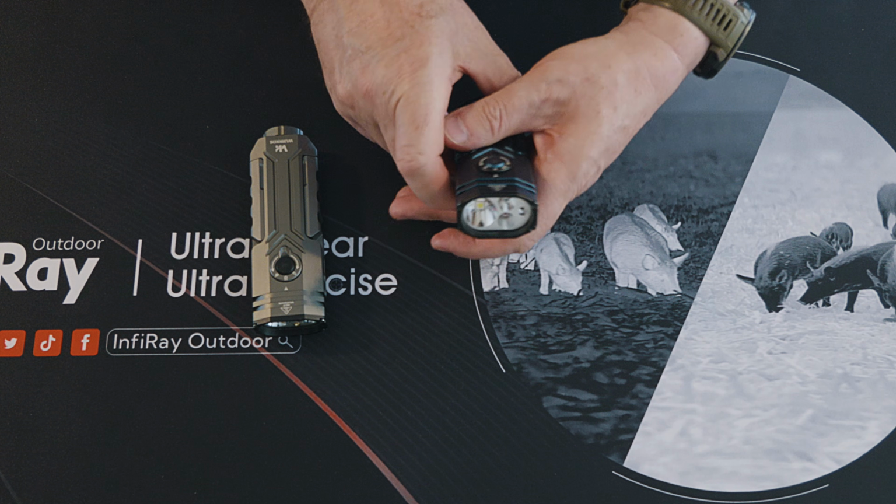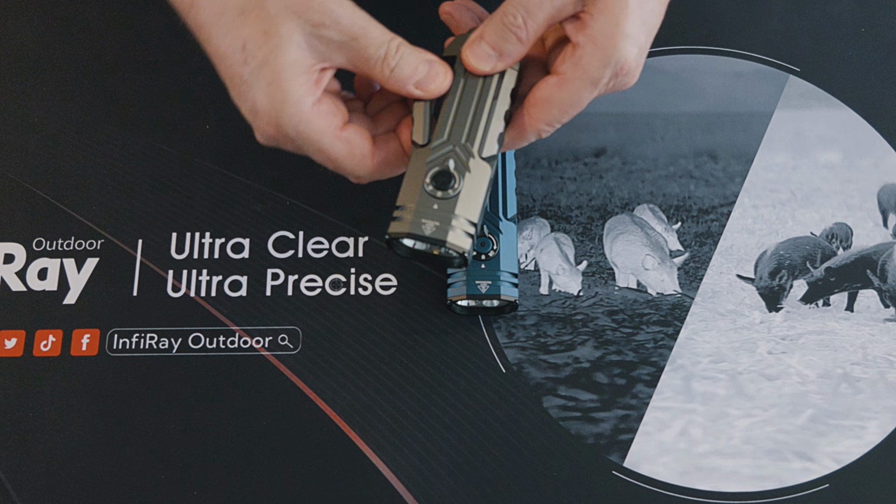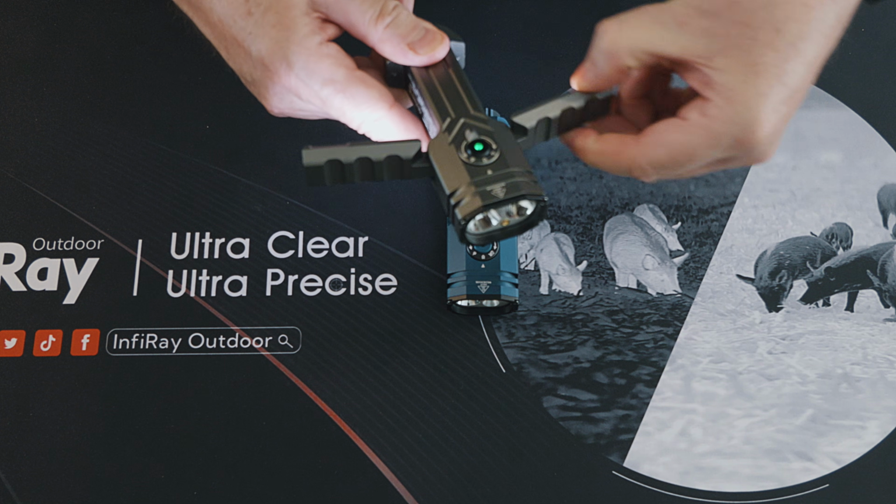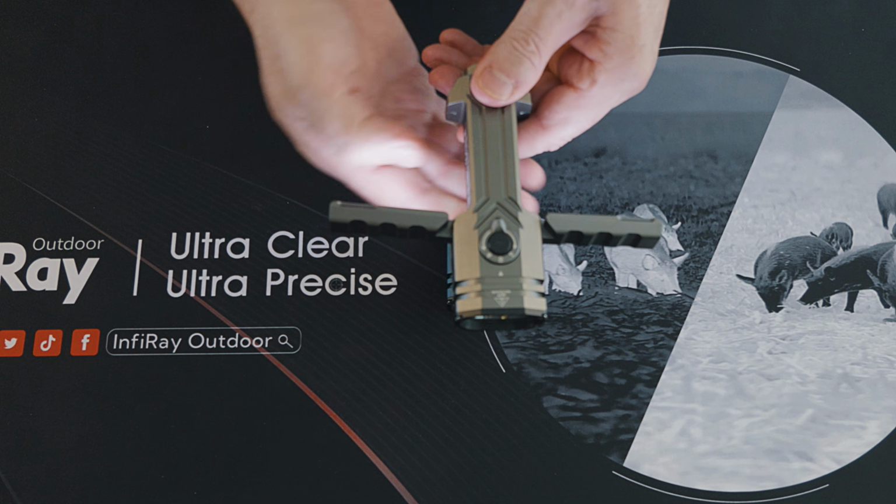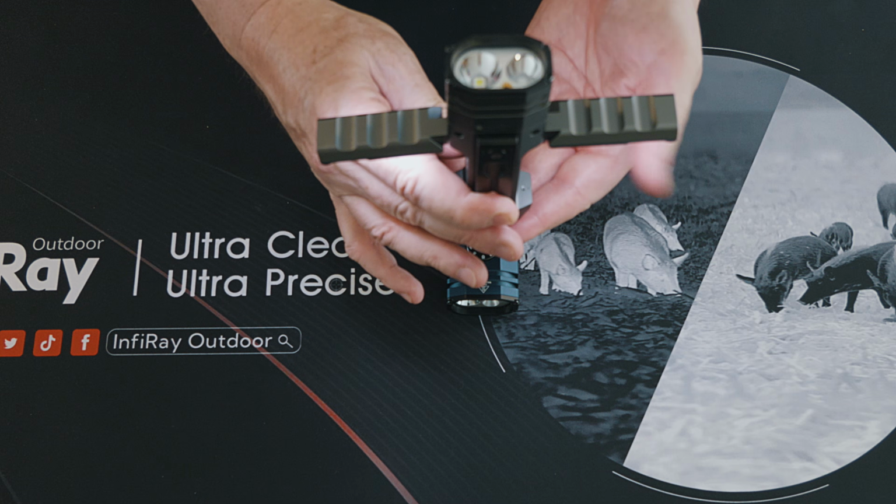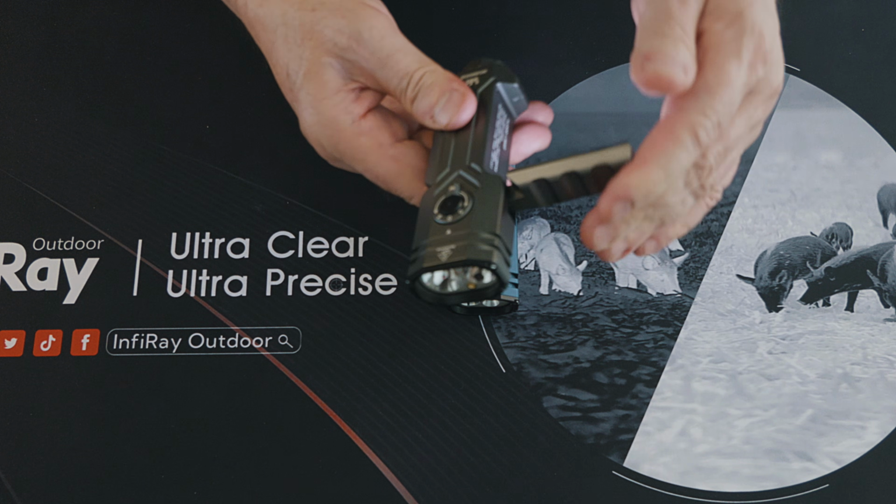The other really cool thing on this now is when this one was opened up like so, they couldn't be moved. See there, there's no movement. So you had to keep the torch sort of that way if you wanted the light to come down. But not anymore.